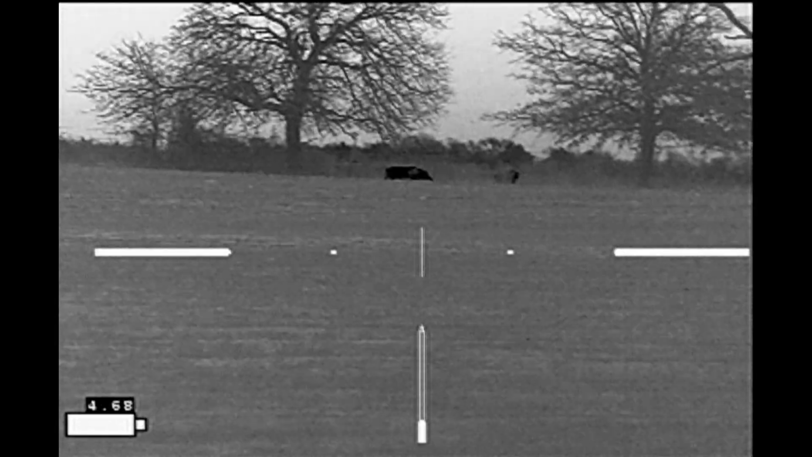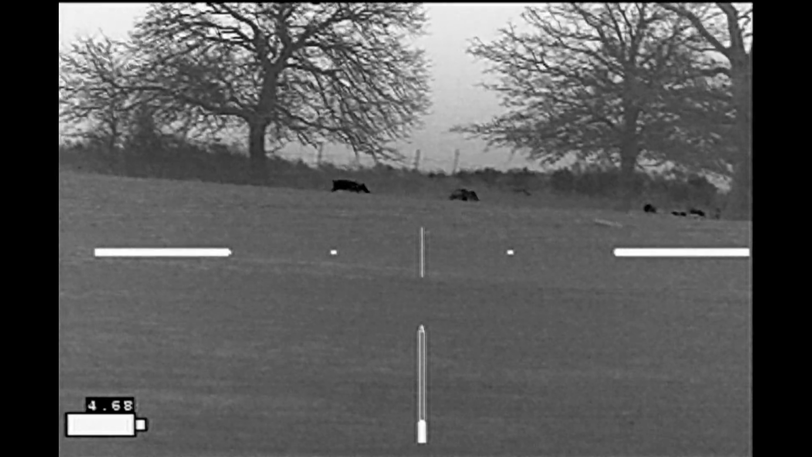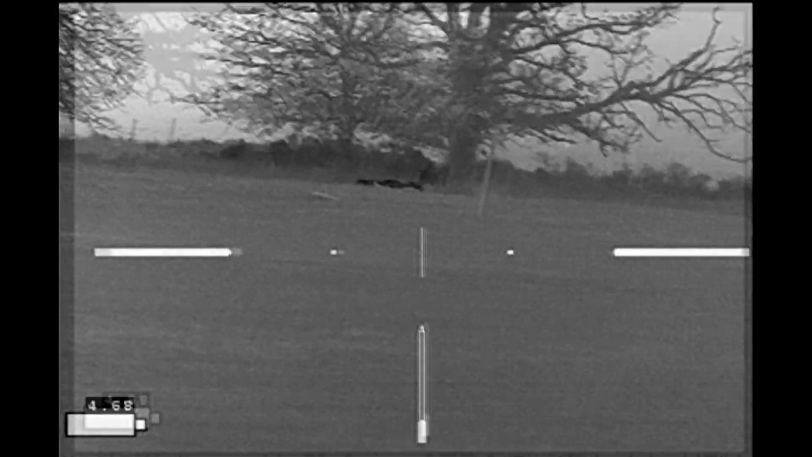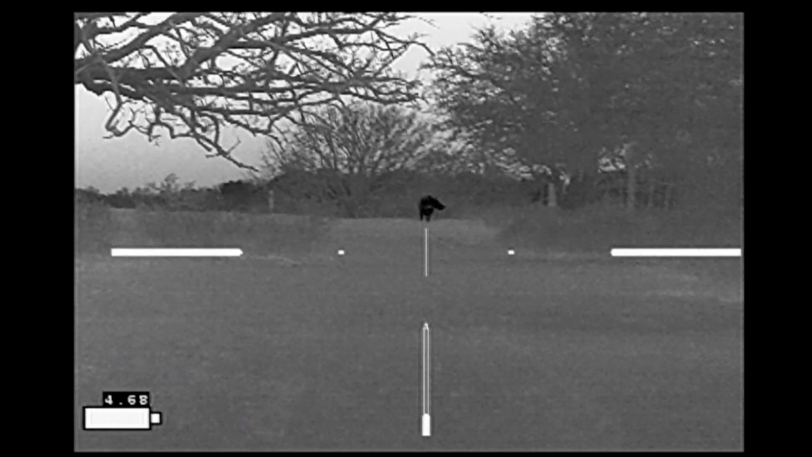There they go. It pains me to see them getting away, but at the same time, I can't risk a bullet going into the no-shoot area and hitting something unintended. So I decide to move up to the fence and wait, and sure enough, one more hog comes out, and he's heading my way.